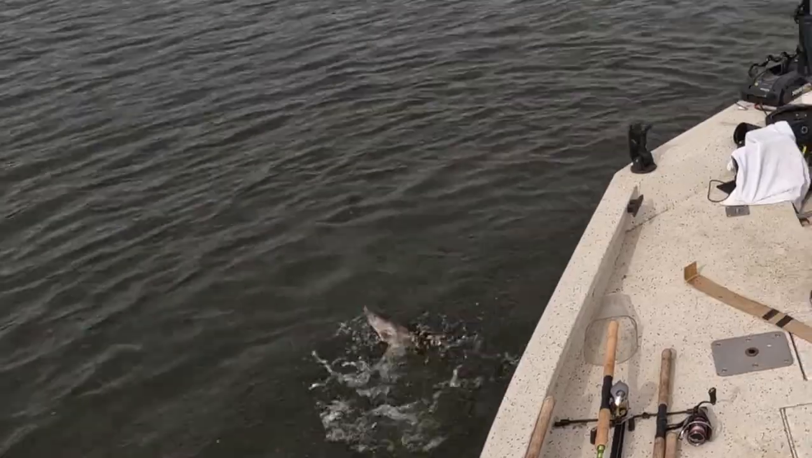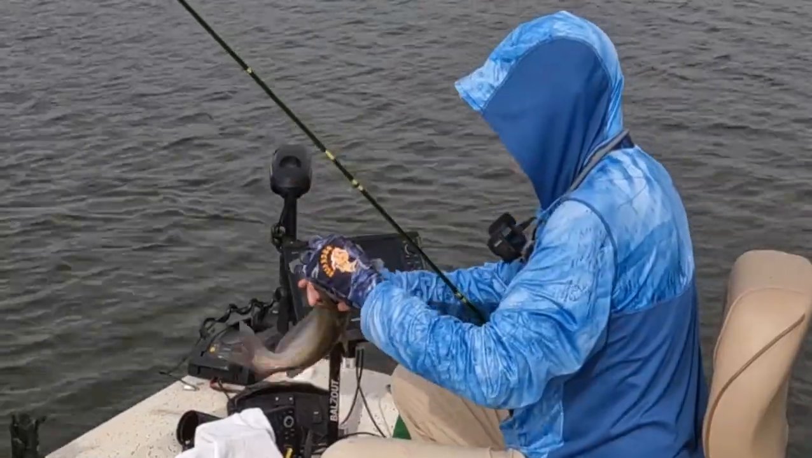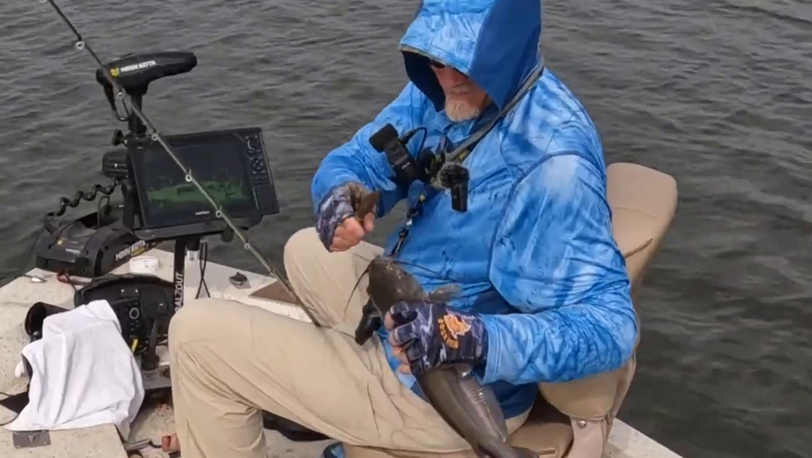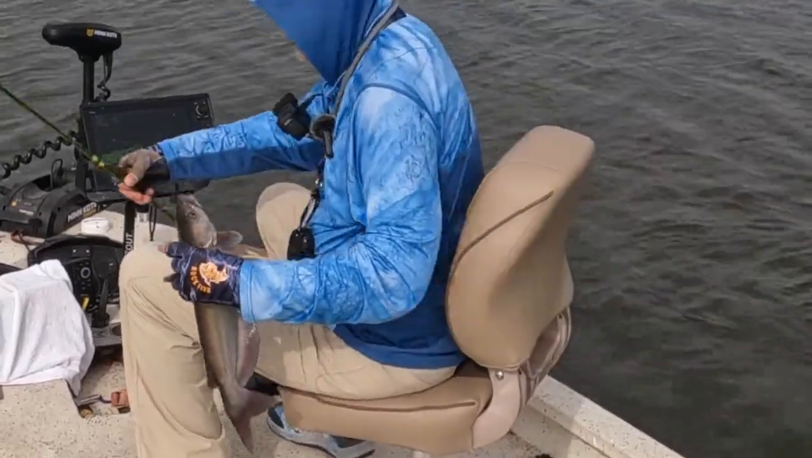This is a nice eating size catfish, but I don't like sticking them in my live well, and I don't like to clean them, so I just let them go.